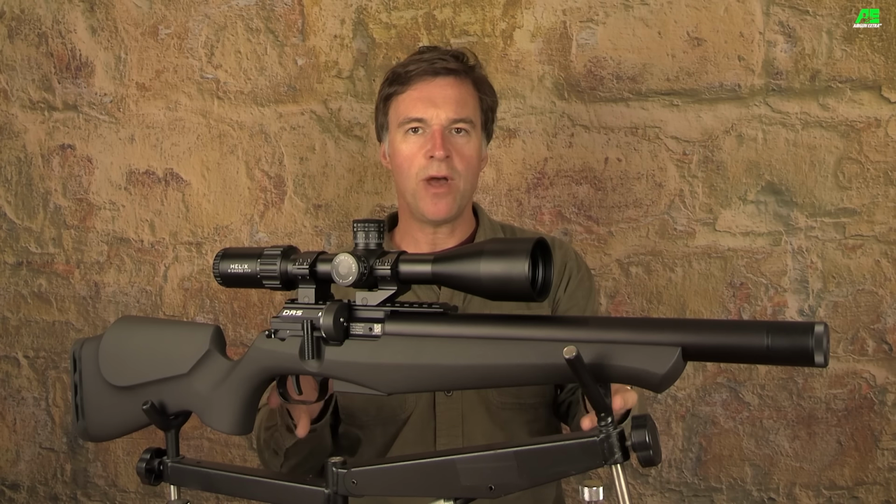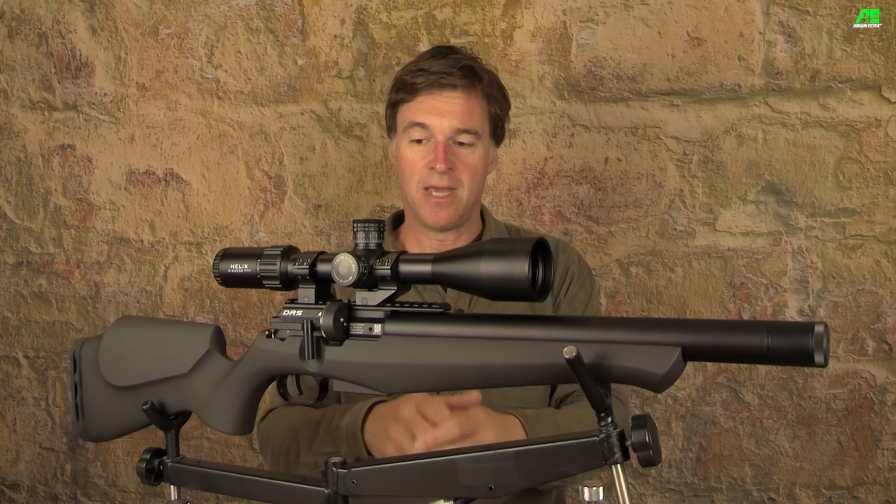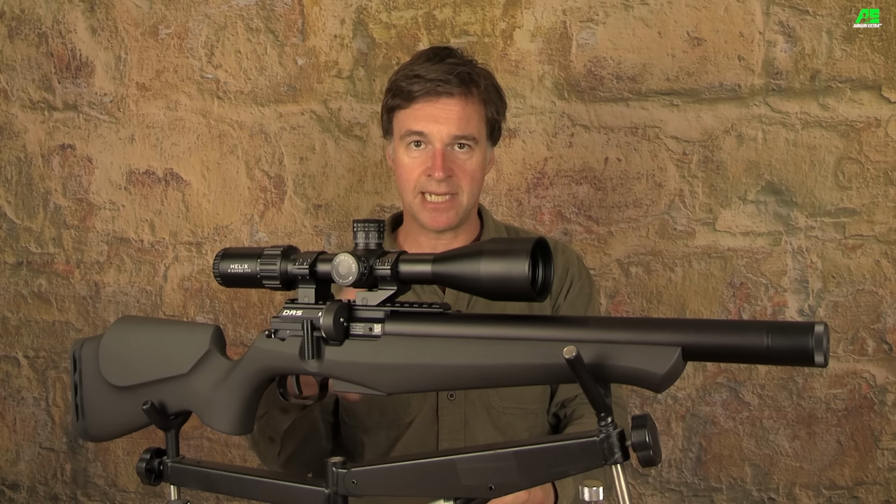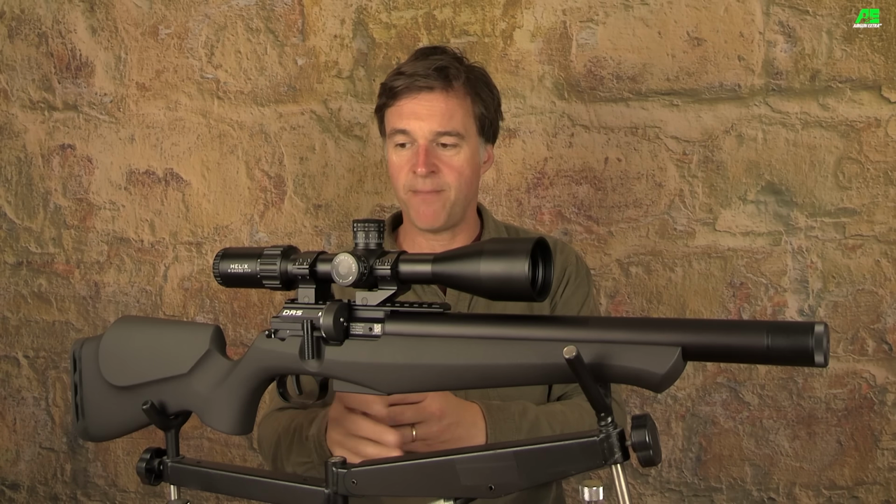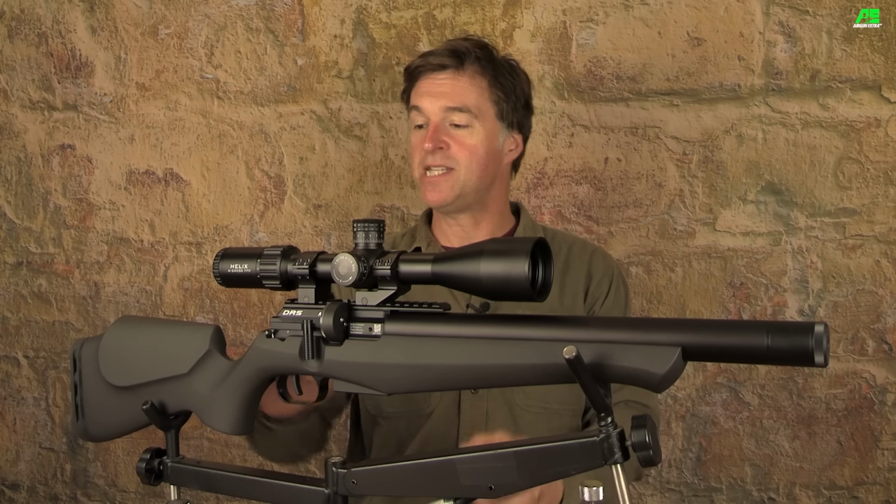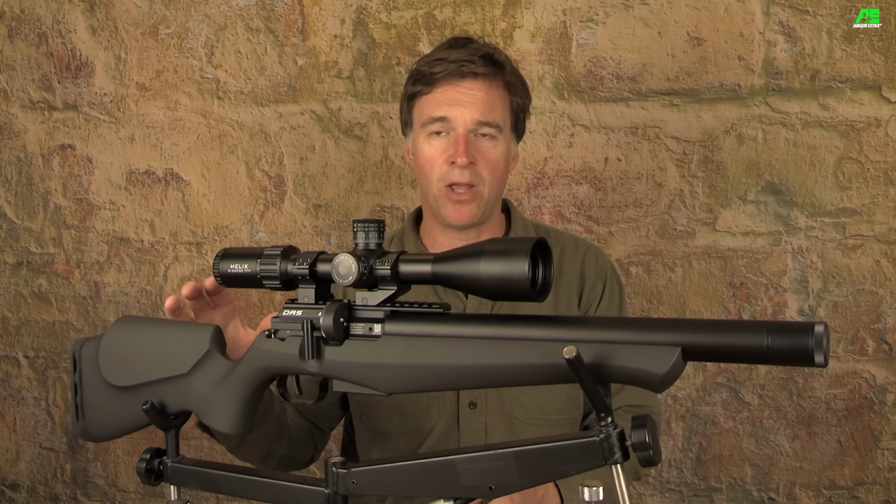It's a very nicely designed stock, and I really like the profile of the forend. Now, although there is no stippling on this version, the finish of the surface is still very, very grippy. So, moving back to the pistol grip, it's got a nice sweep that delivers good trigger attack. It's also got nice deep scallop on both sides that really swallows up the base of your thumb, and it just makes for comfortable shooting whether you're shooting thumb up or thumb around.